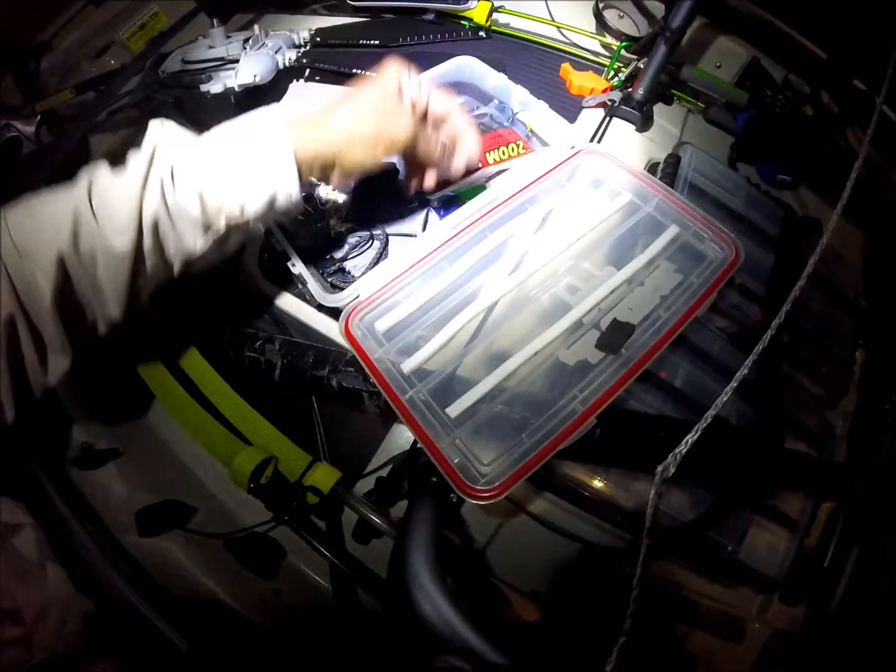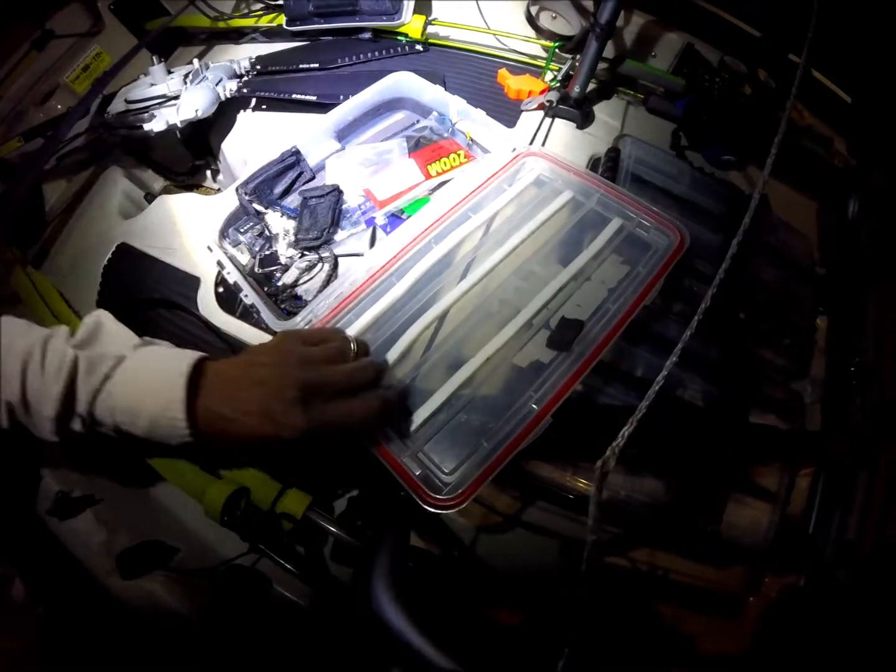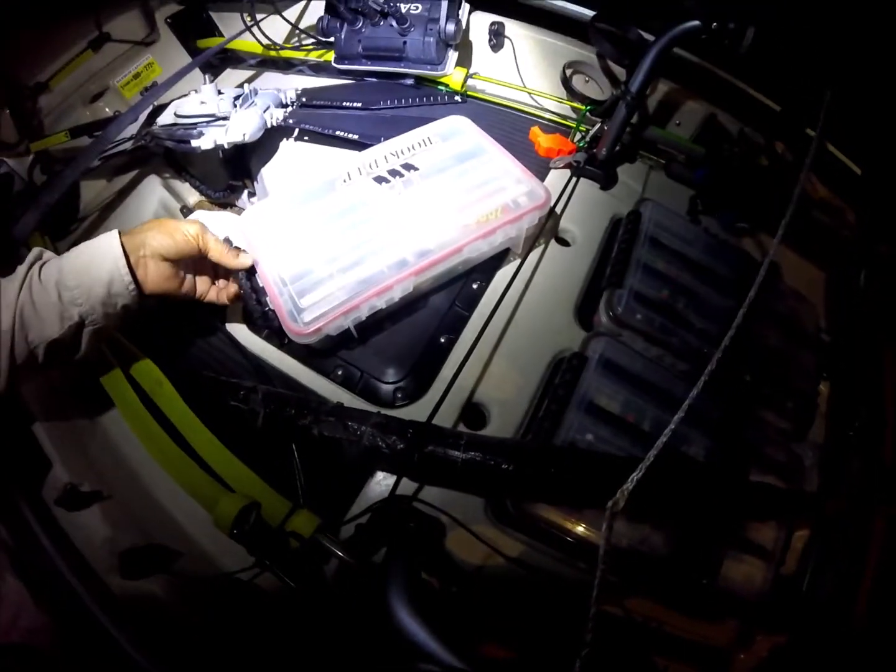Get out of here, you freaking tree ant. I'm going to take you to Gibbons and feed you to the brim. How about that? Tree ant jumped on my deal.